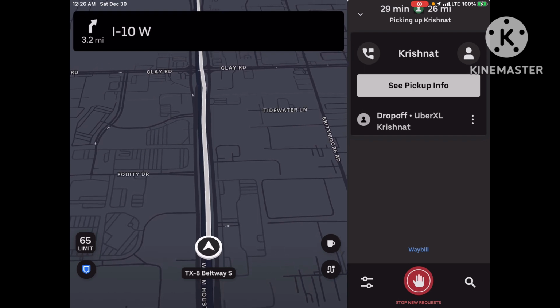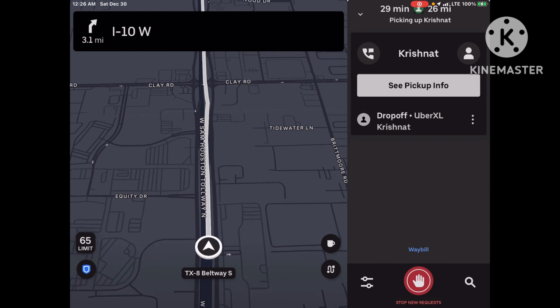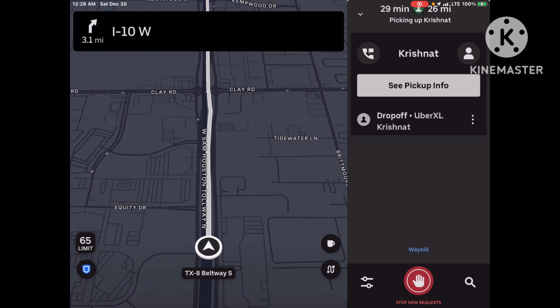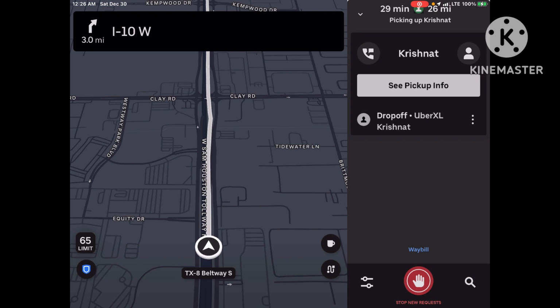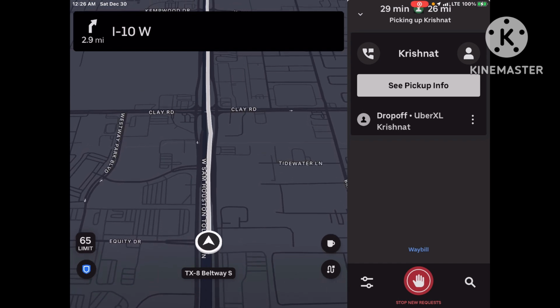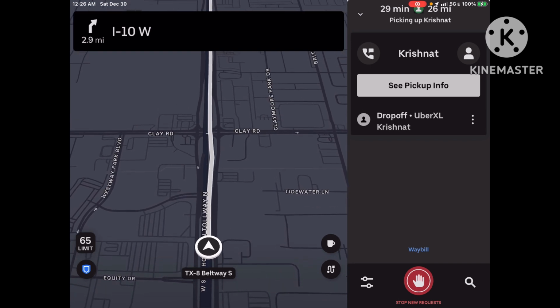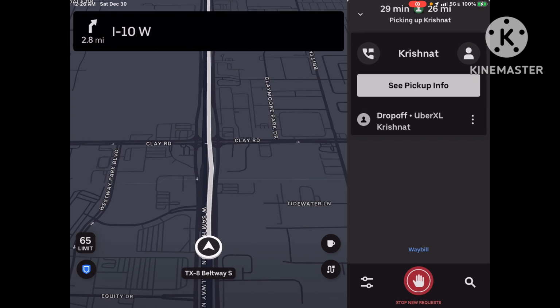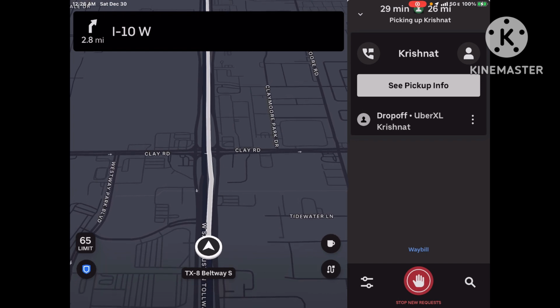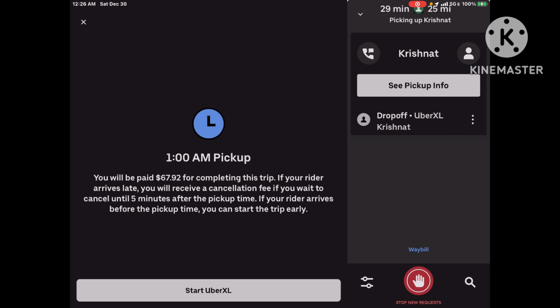I was a little bit over 30 minutes away from where I was when I dropped off Thomas. I knew where I was going, but I just didn't have the address. So I started heading that way. So let's just say 40 minutes to go pick them up. This is what the details say.